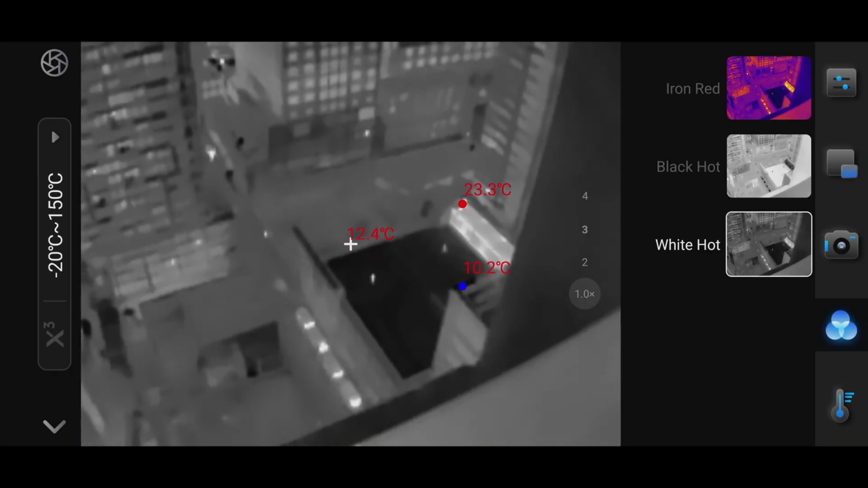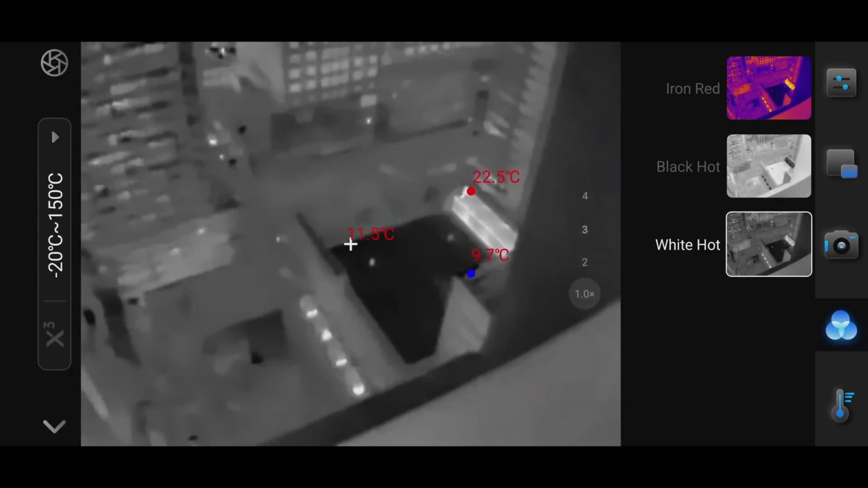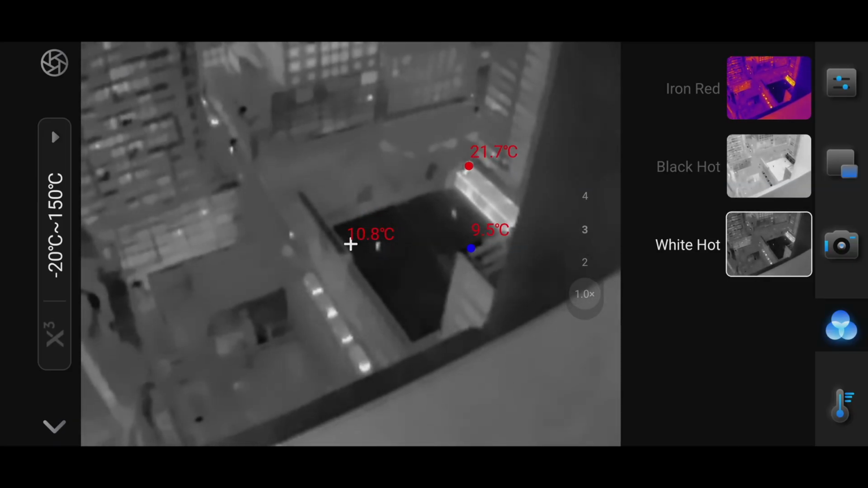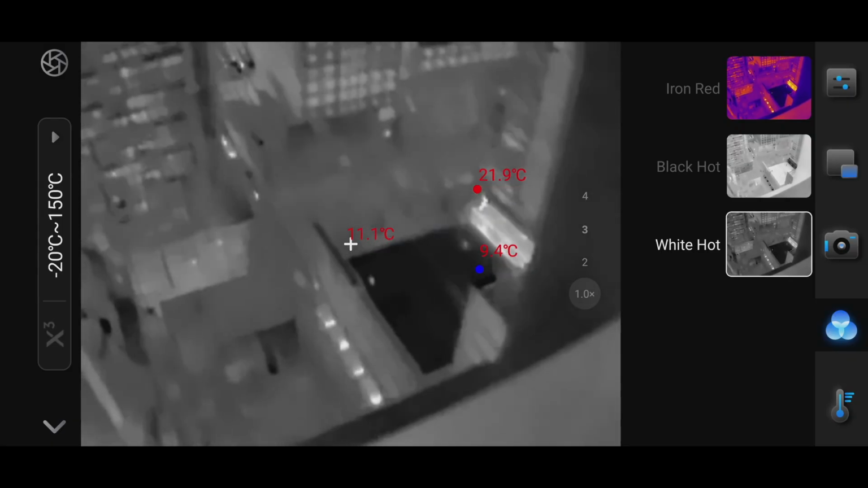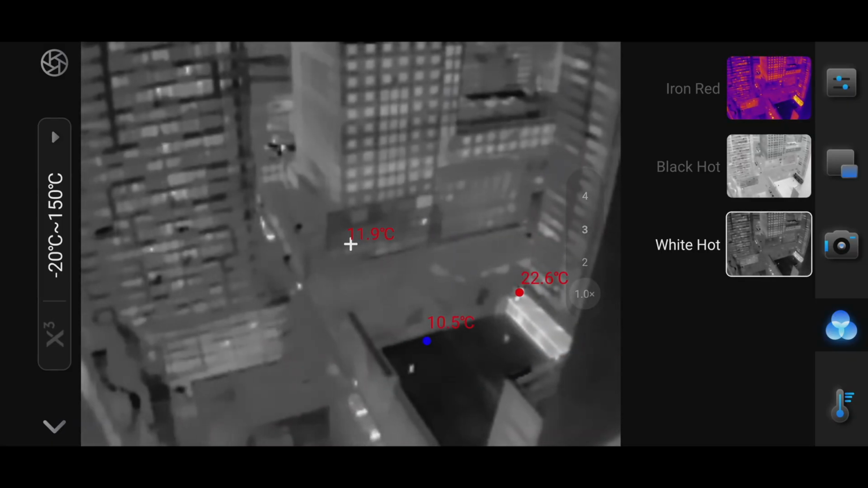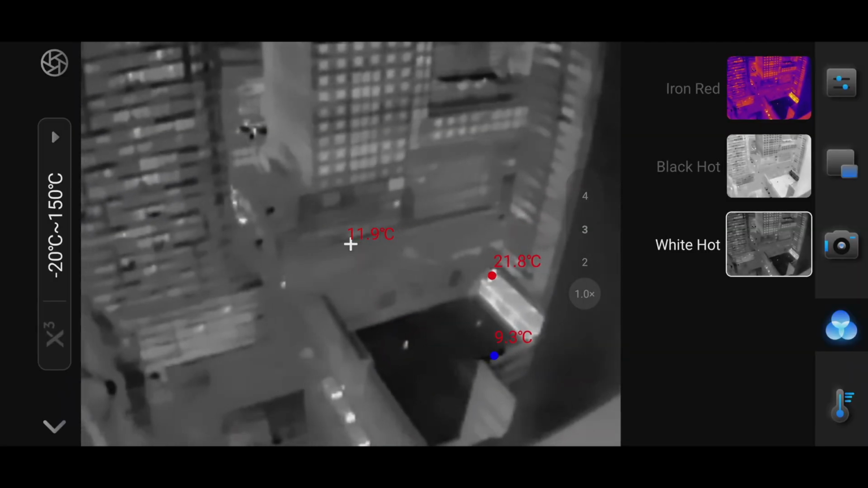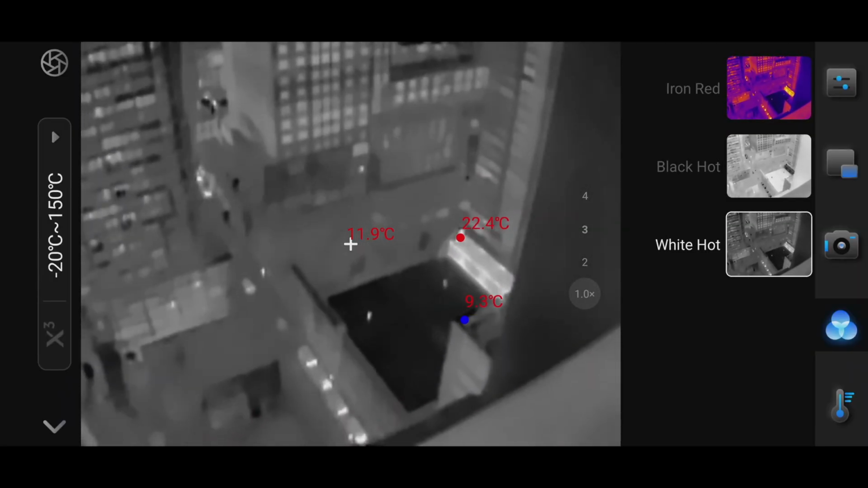You can detect people just walking around. They look like little blobs, but that's all you need, really. There's a bird flying through, but it has not picked up that bird. It's really larger objects.